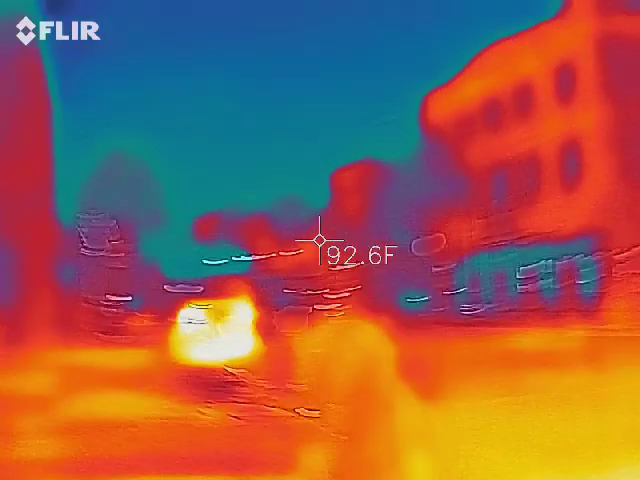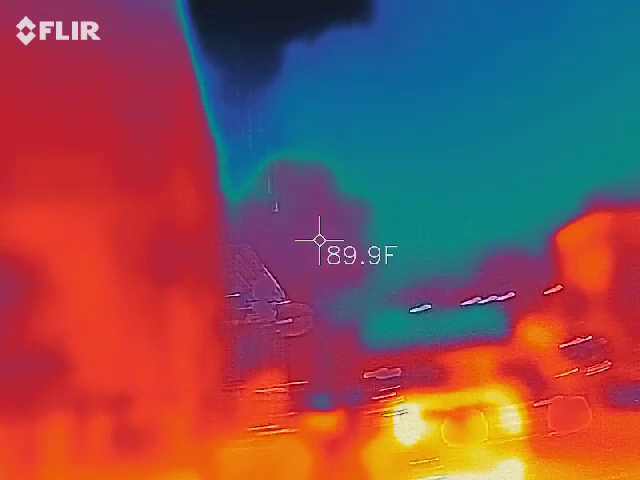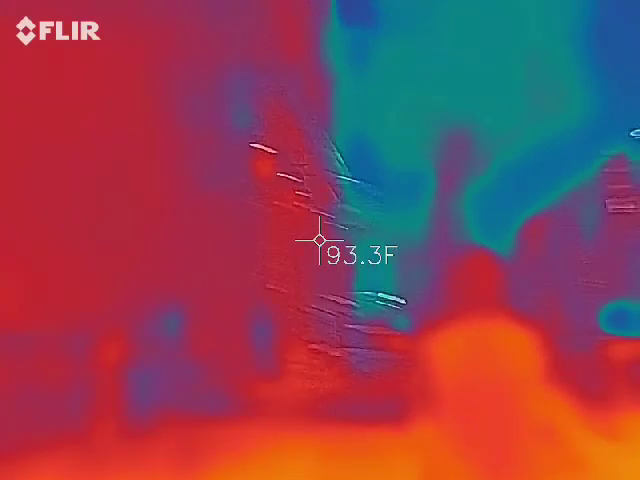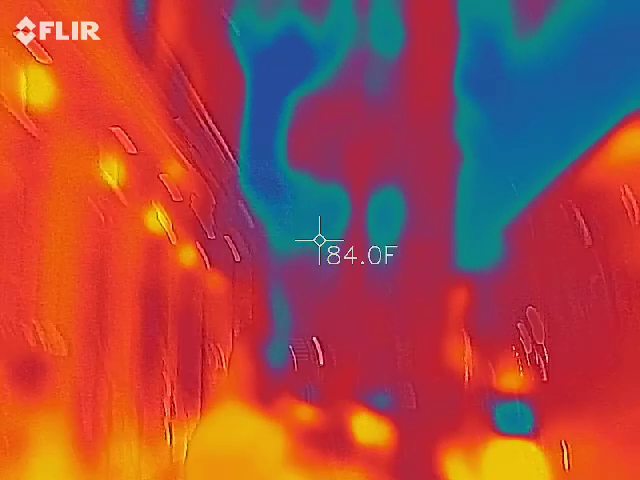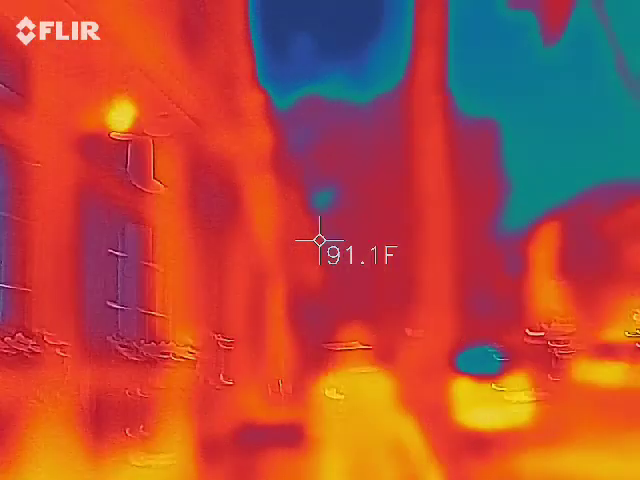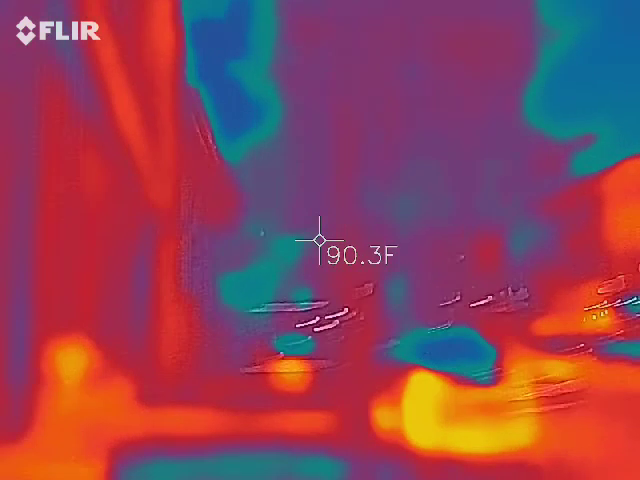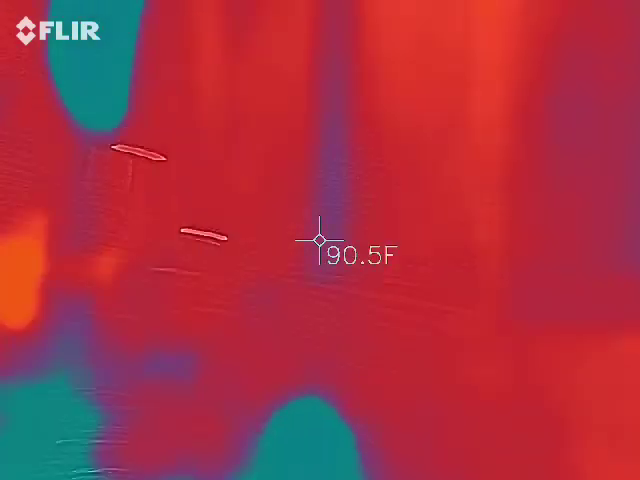Oh, you guys turned even sooner than I thought. Cobblestone Alley. I would never have seen. I didn't see them turn.